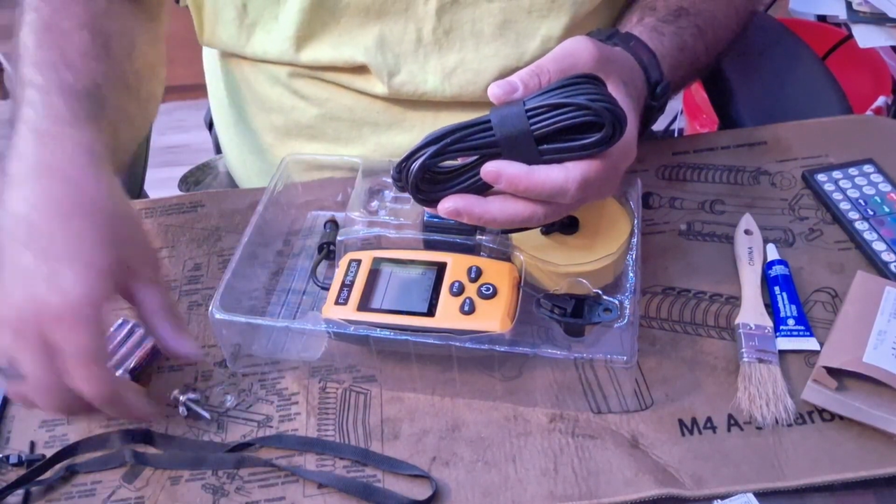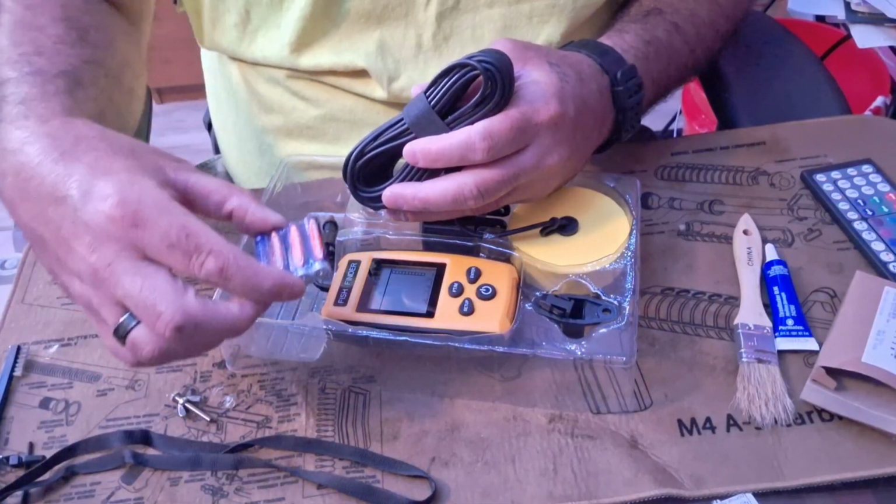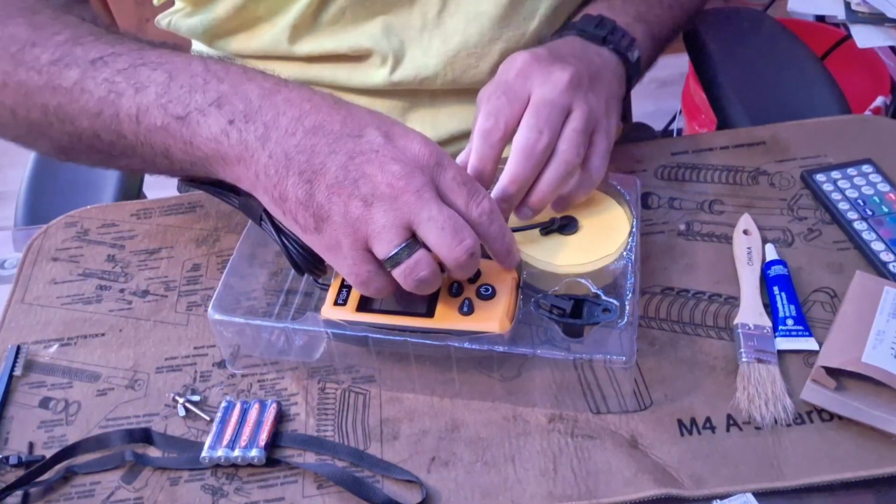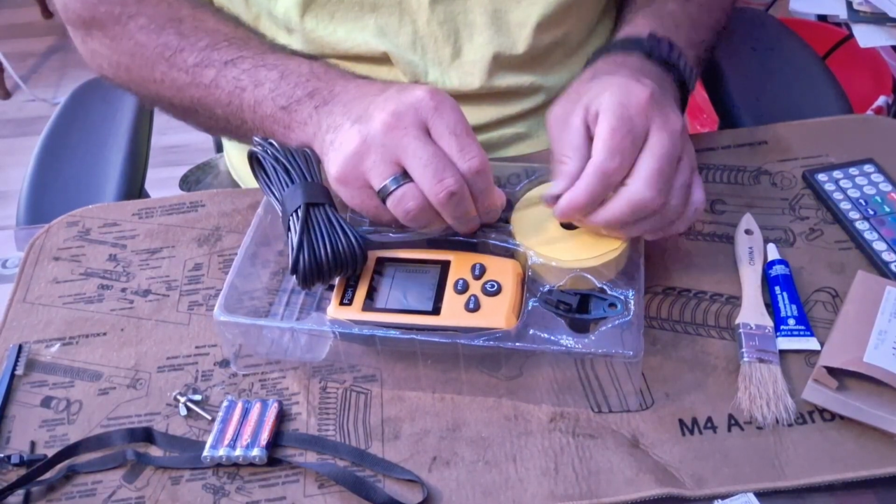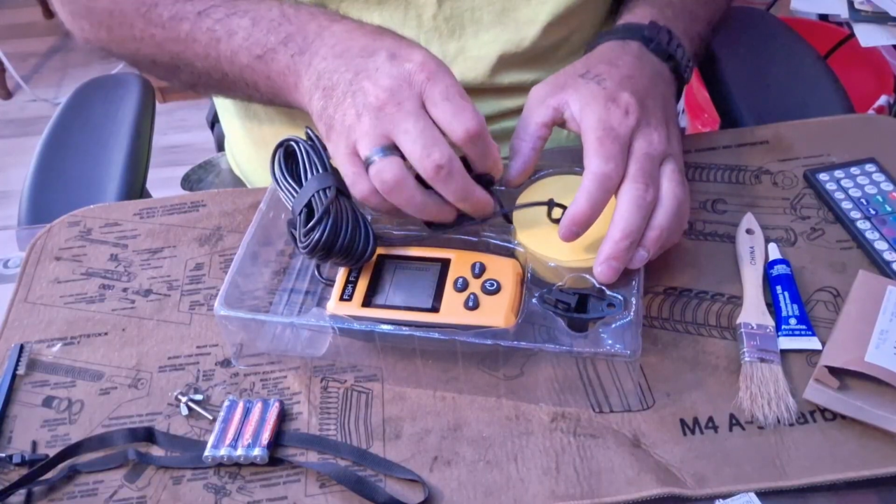Here's the wing nut and bolt. The 4 AAA batteries that look like they are from a flea market. Not dogging on flea markets, I get some of the best stuff there, but come on. Those are some very poorly made batteries.